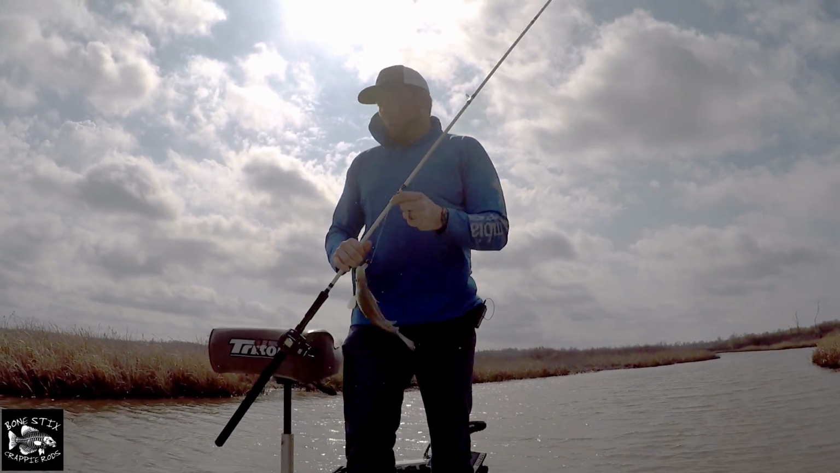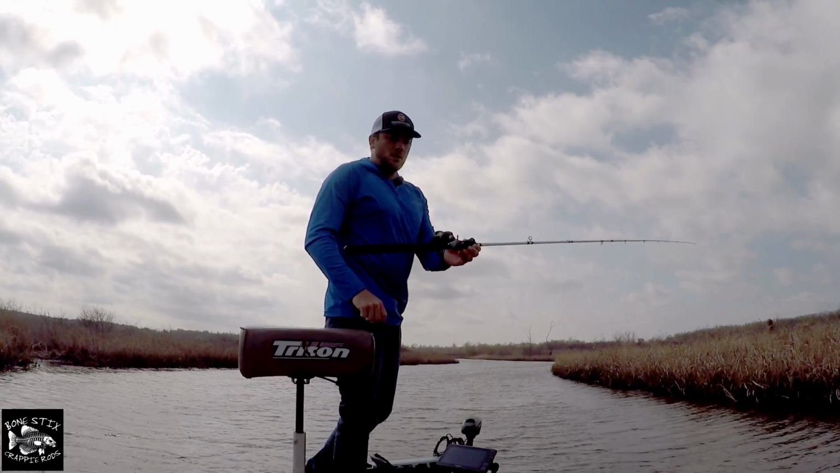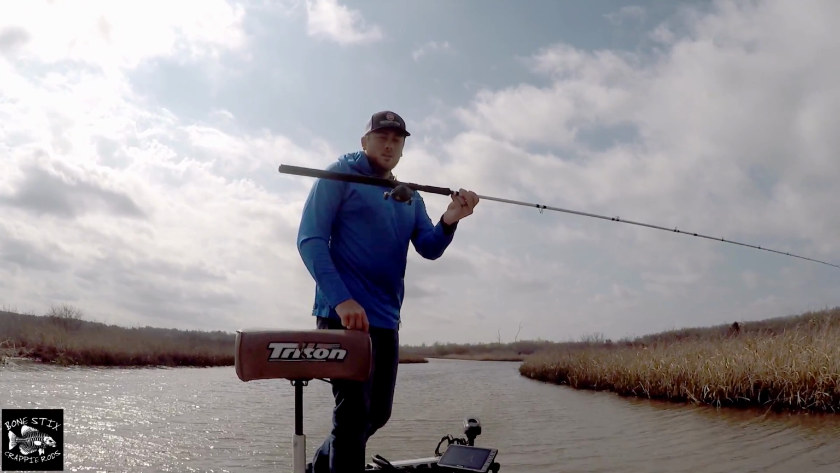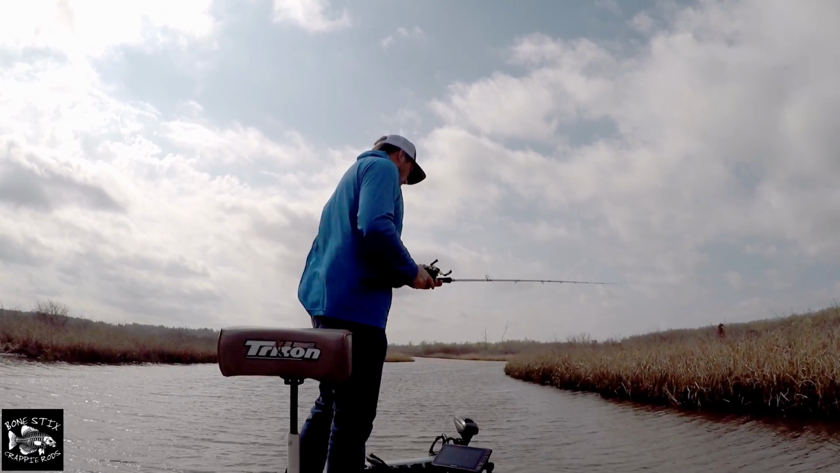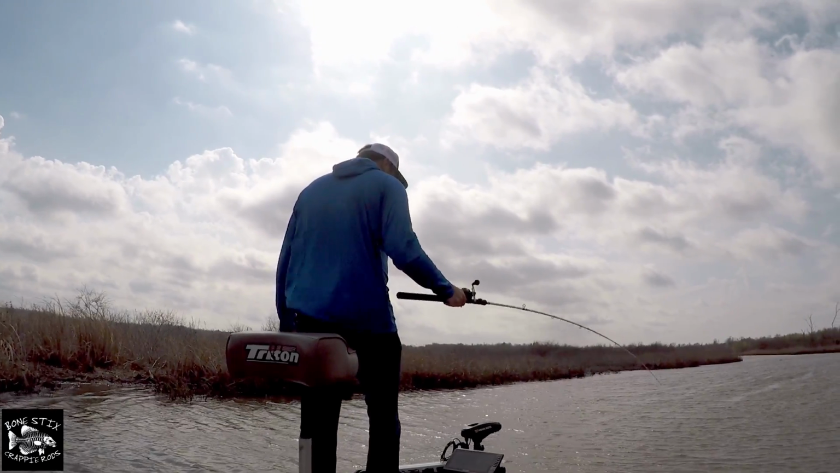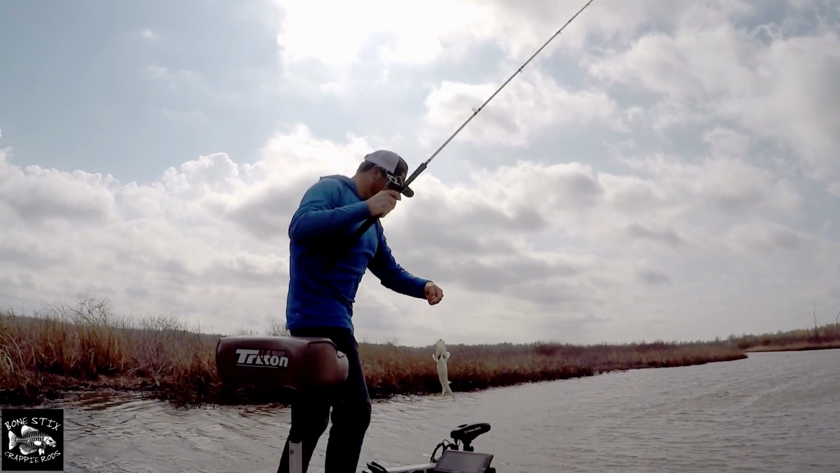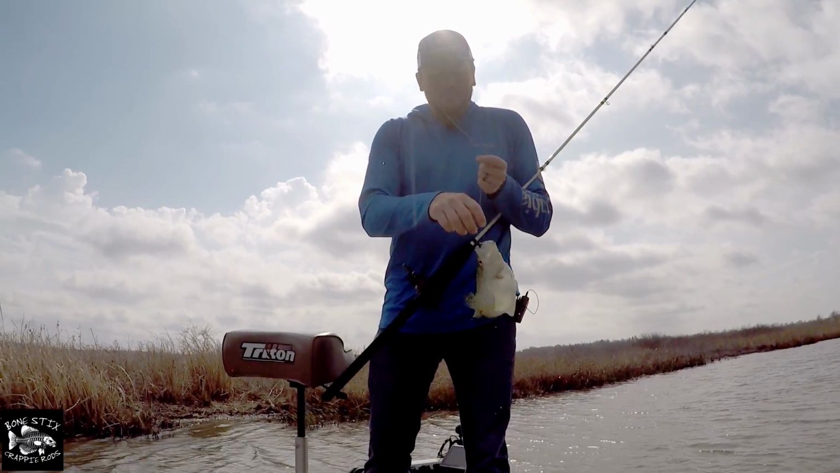They are sitting right on the bottom of this creek channel. 12-foot spiral wrap rod from BoneStixCrappieRods. Use your bait cast up. You don't have to flip it back over. Guides still stay down. It's perfect. Numbers game today, numbers game.